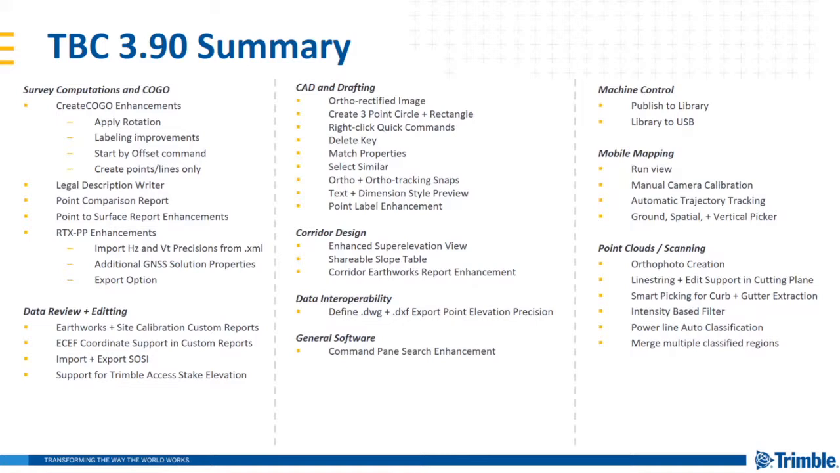The import and export of the SOSI data files, SOSI format, for our Norwegian customers. Using the delete key now to delete objects. While that seems like a trivial or small enhancement, it is part of a larger initiative for CAD ease of use that we are kicking off and developing with each release.